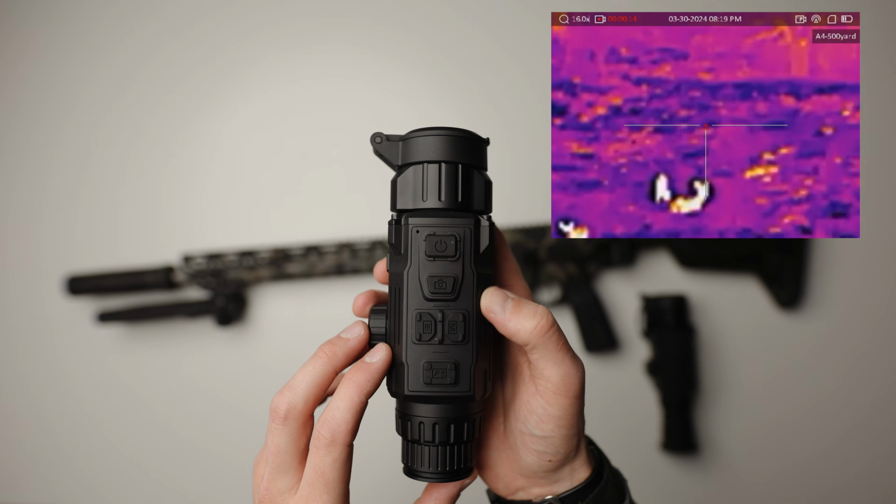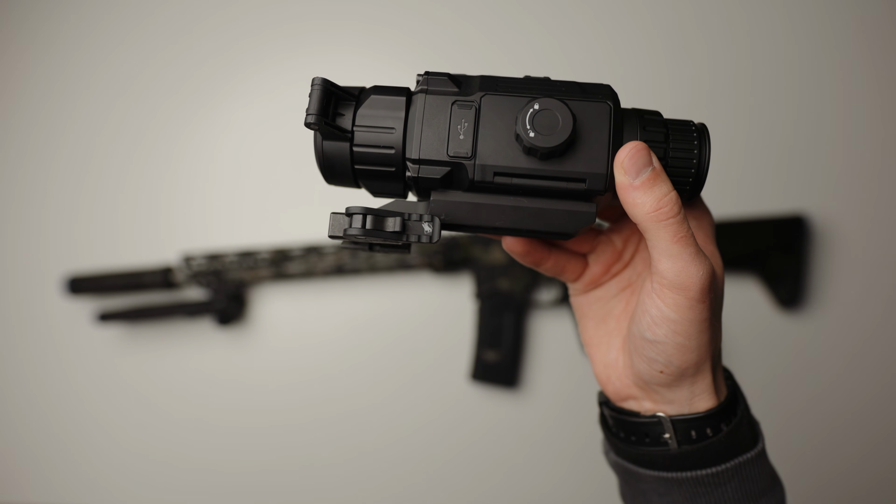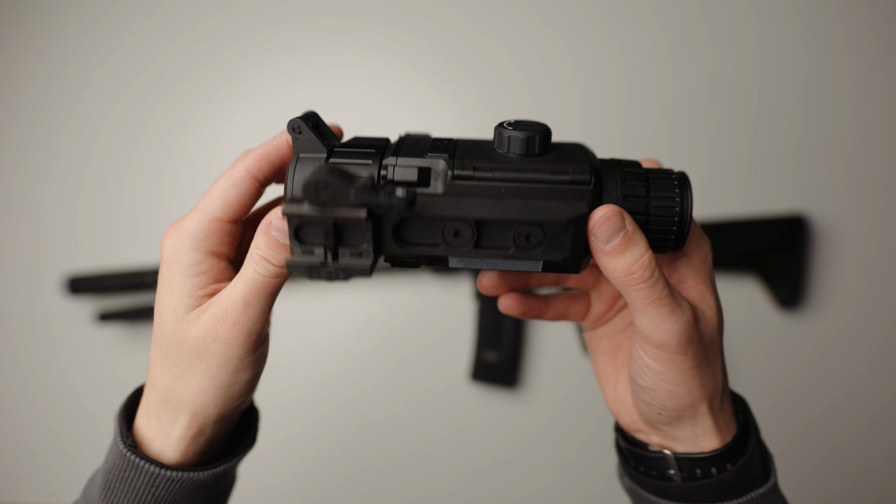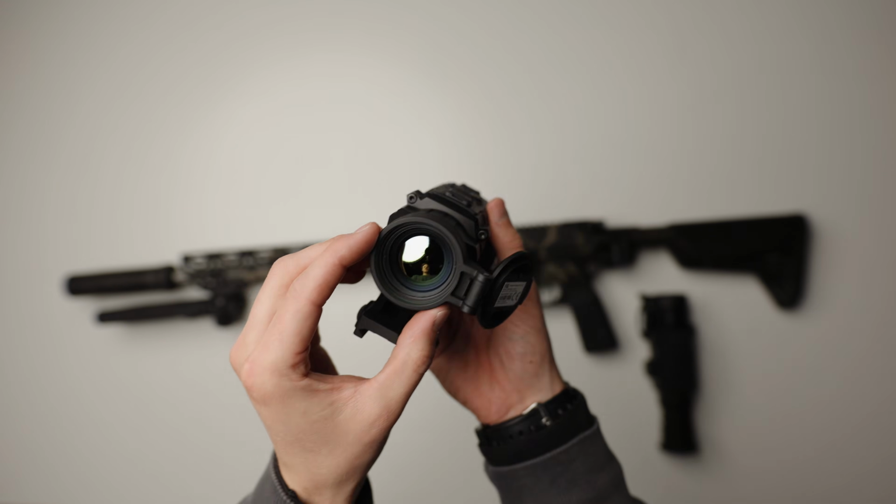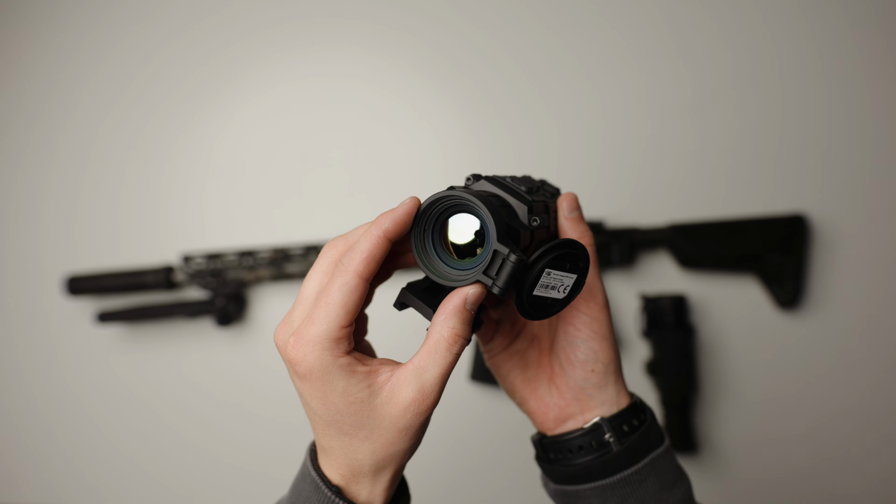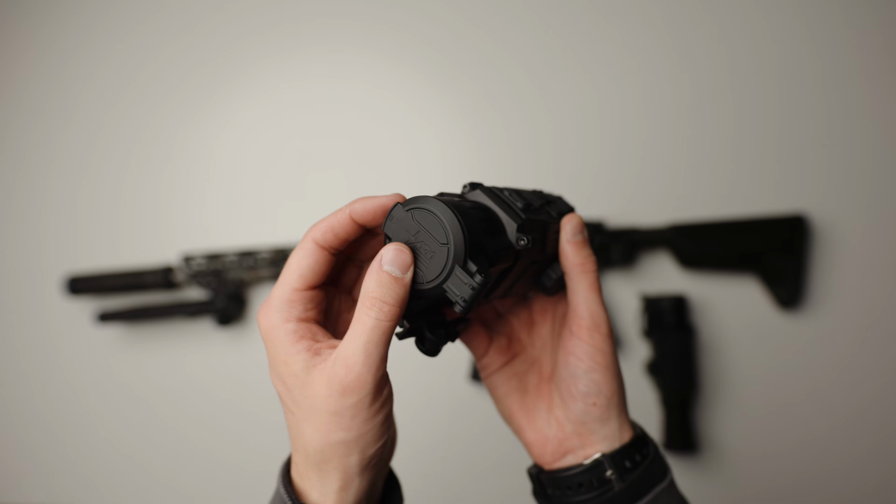The version 1 and the version 2 both come with an AGM mount, which AGM makes great, pretty expensive mounts, so that's cool that they include that in the box. The version 2 is a little bigger and more heavy, but I'll take that over the cons of not having any of these upgrades. The battery itself was enough for me to skip over the version 1 and want the